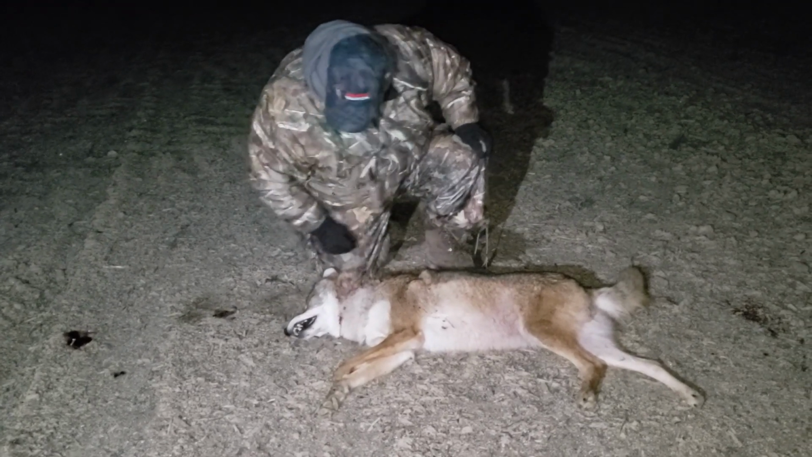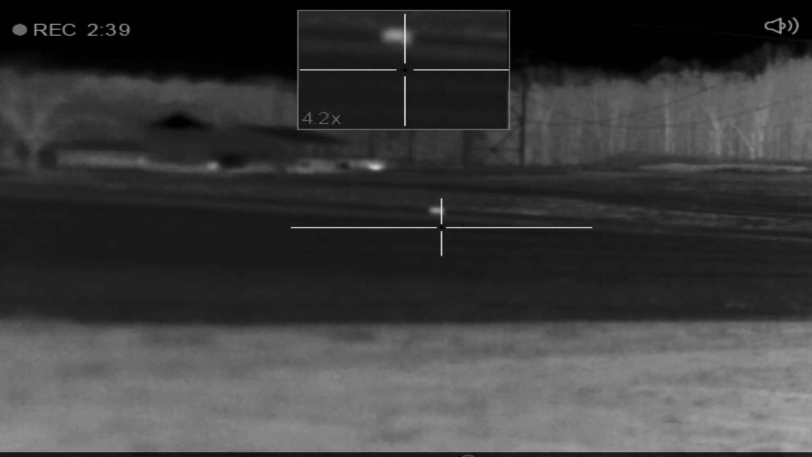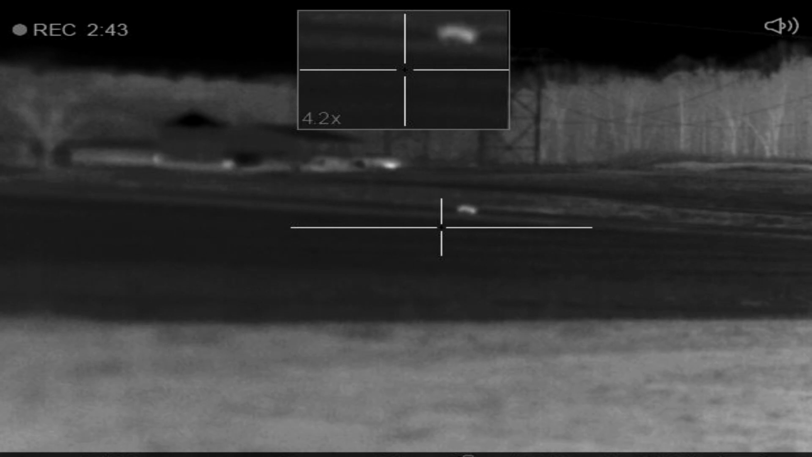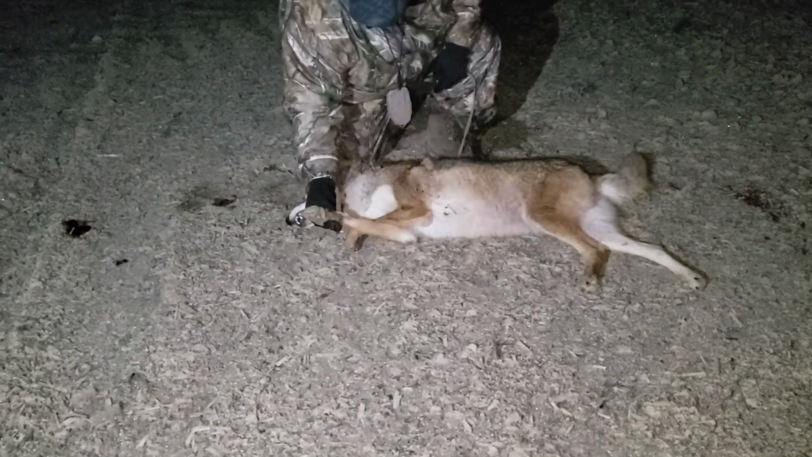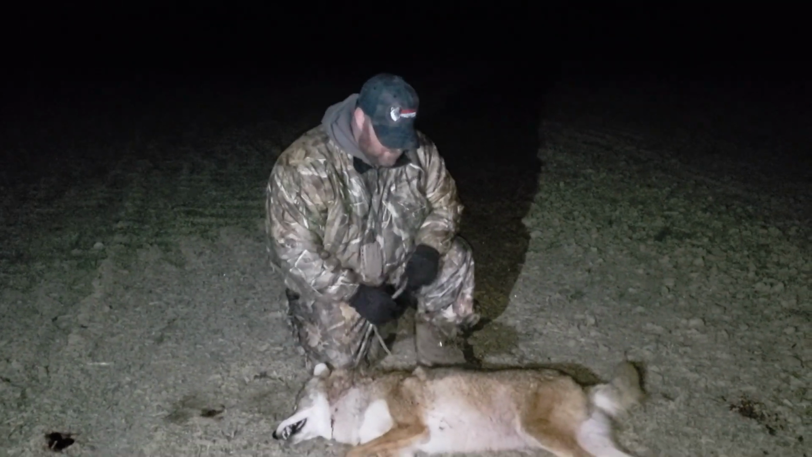Just an old warrior of a male. Came in between these houses over here. Gave me a pretty long shot, 250-yard shot. Look at the paws on this dude. He's giant. This sucker's almost as big as a wolf.